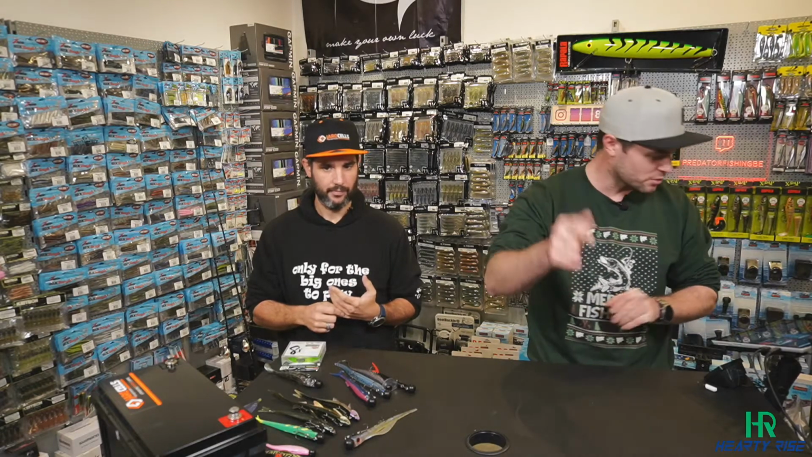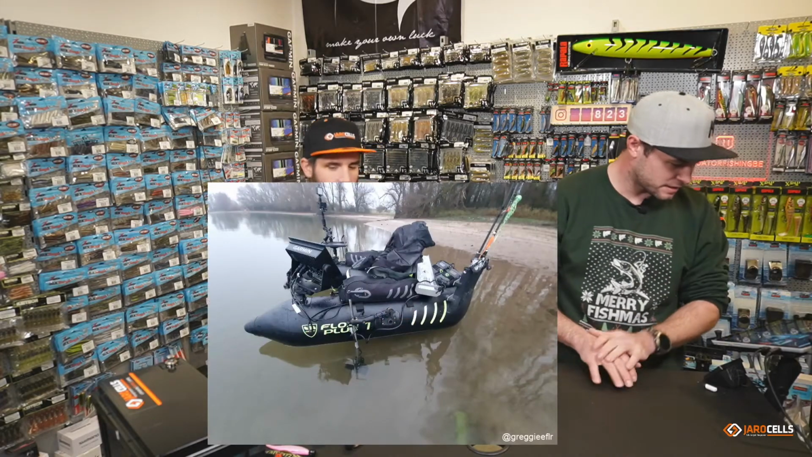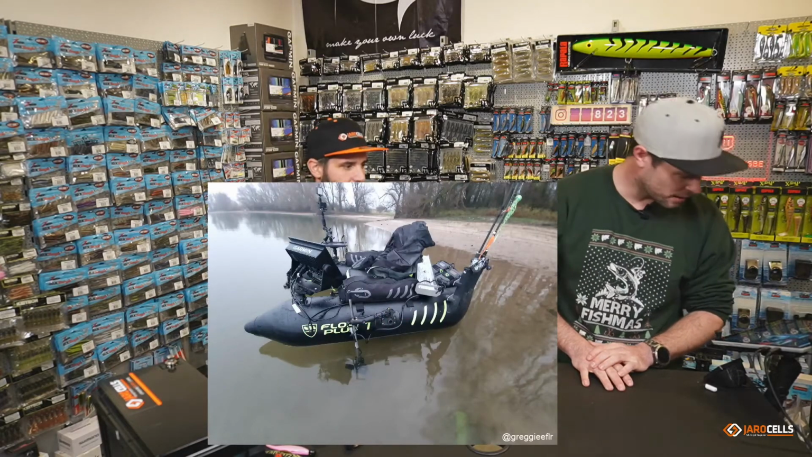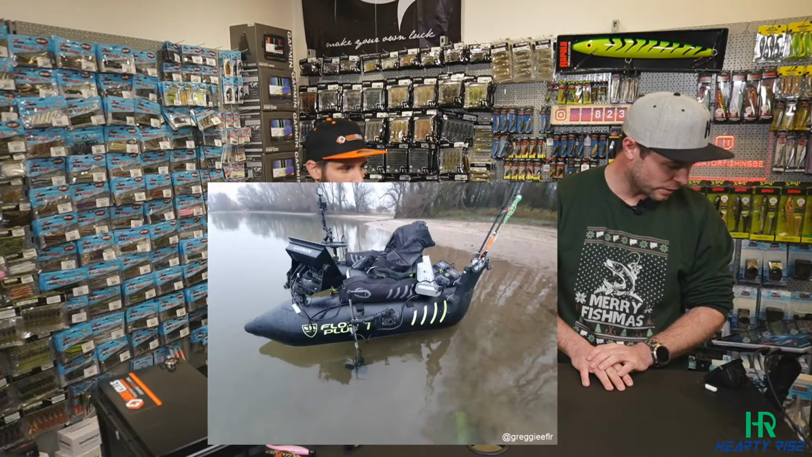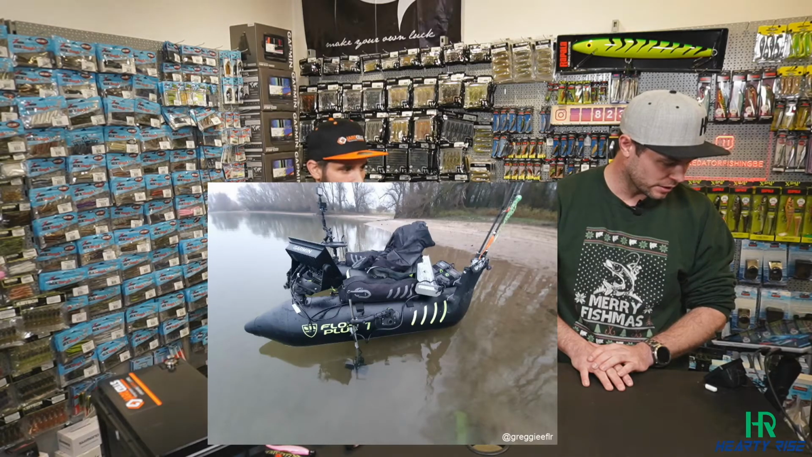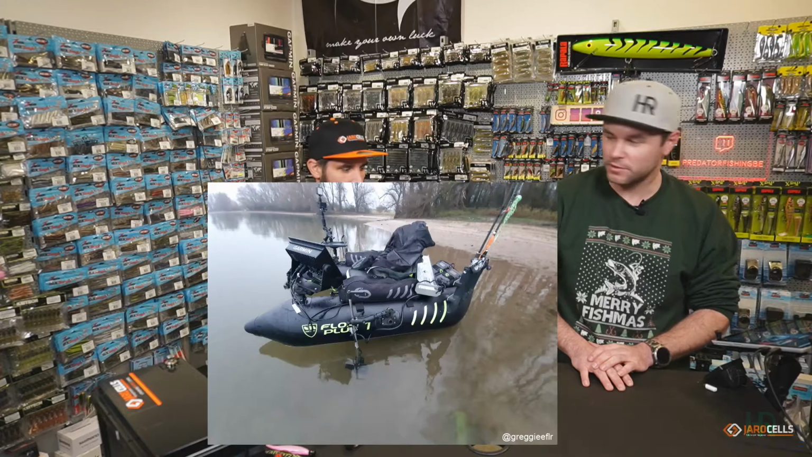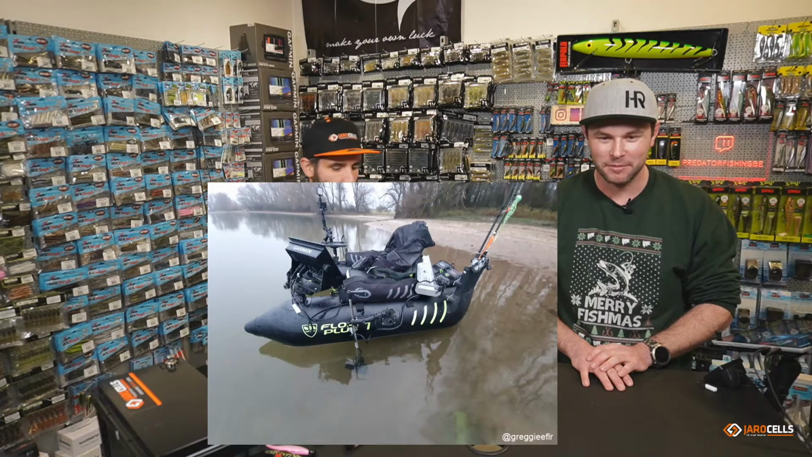Belly boat is also very popular. We have here the setup of our friend Greg, who is also following. I'll show it here. It's a Float Plus belly boat with the Garmin 8412, I think, with LiveScope, with PS30, fully equipped. That's a really awesome, big setup, but you don't need everything.